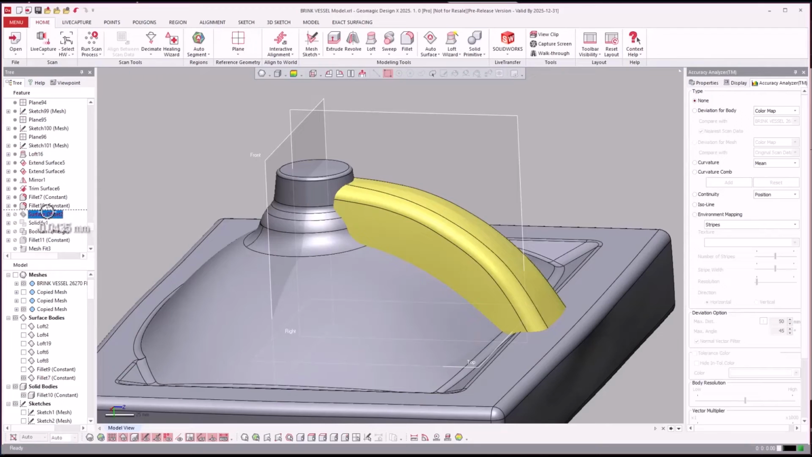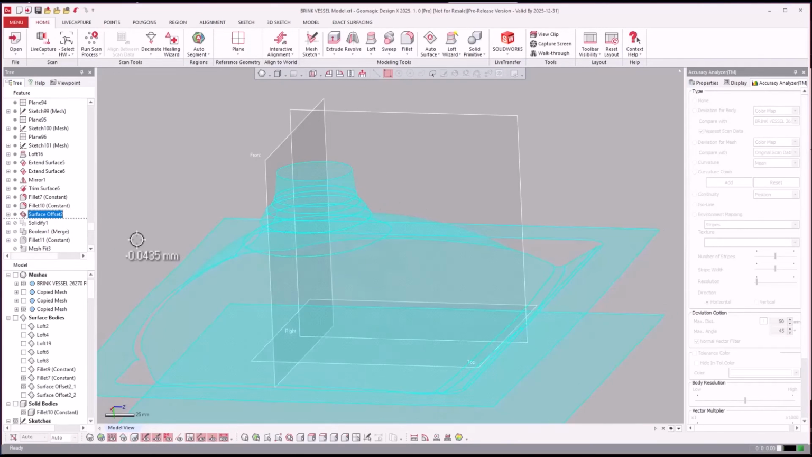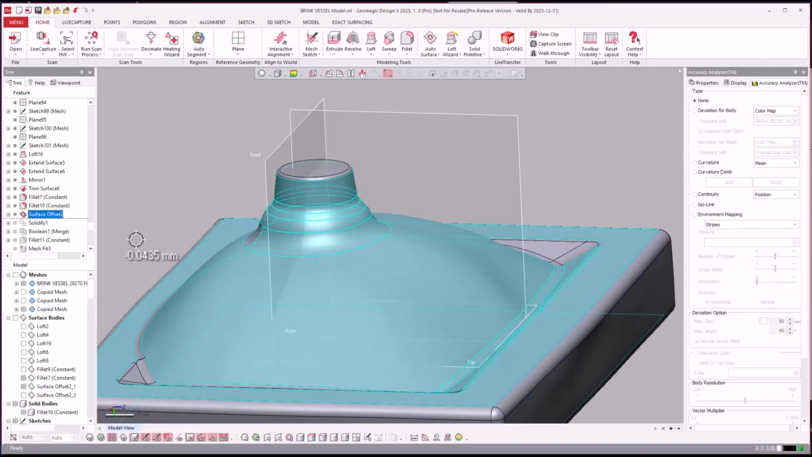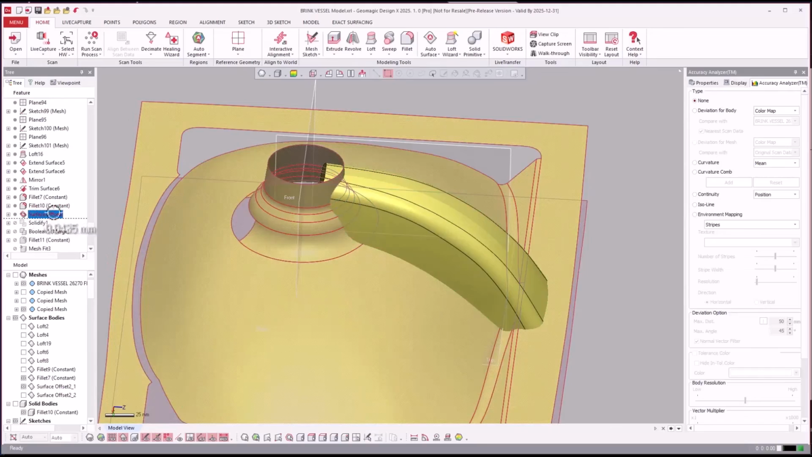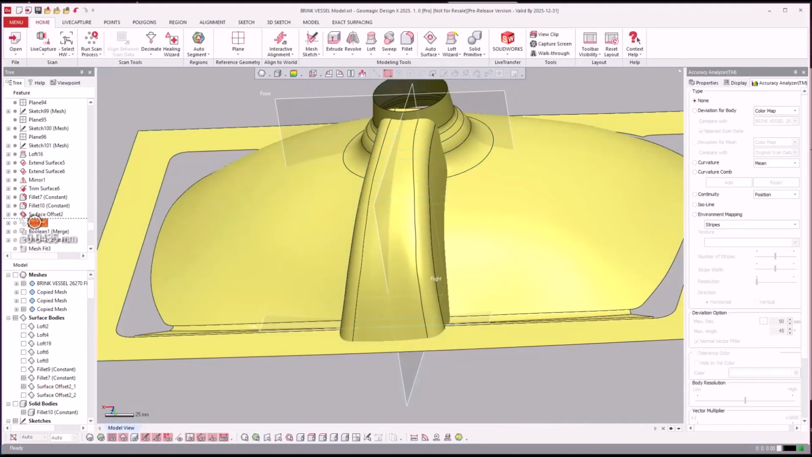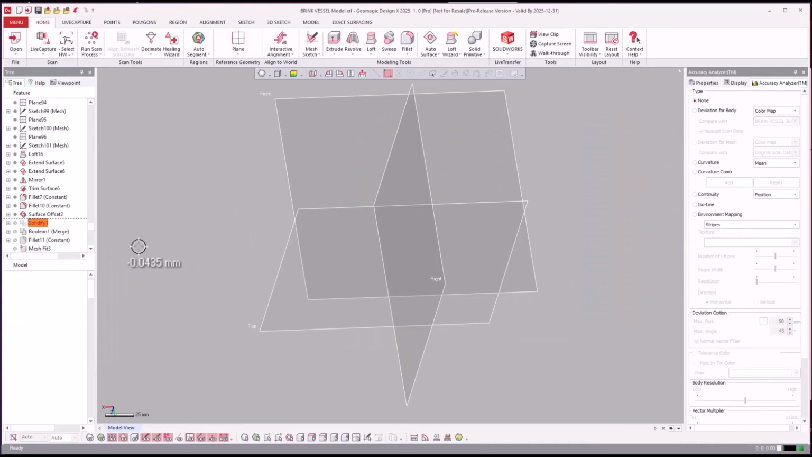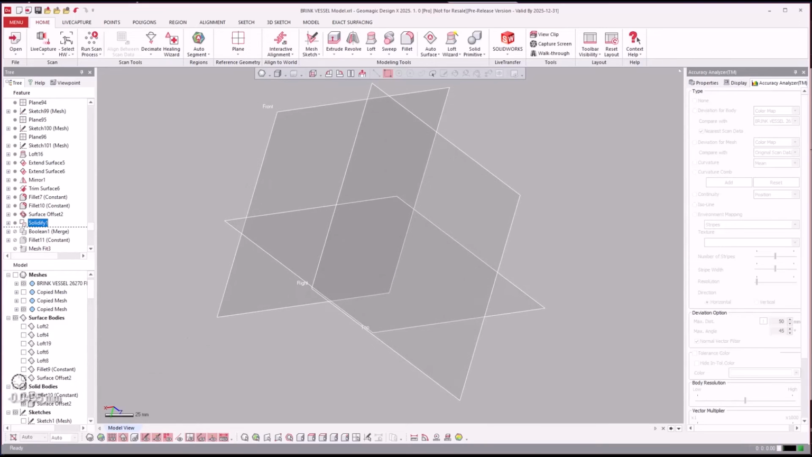Now, in order to do that, what I went ahead and did is turn off the solids, turn on the surfaces. Just did a surface offset 0 and copied all those surfaces, and then did what we call a solidify. So a solidify is if the surfaces form a bounded shape.